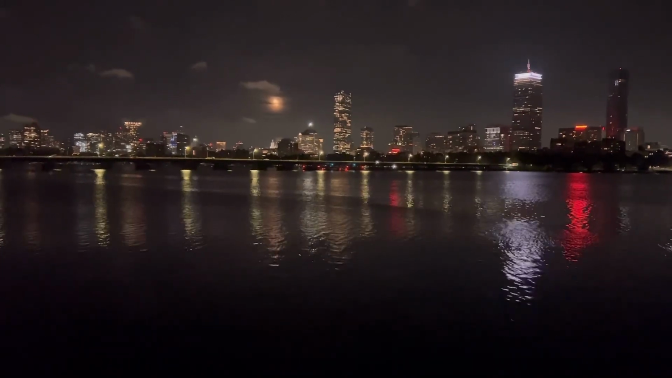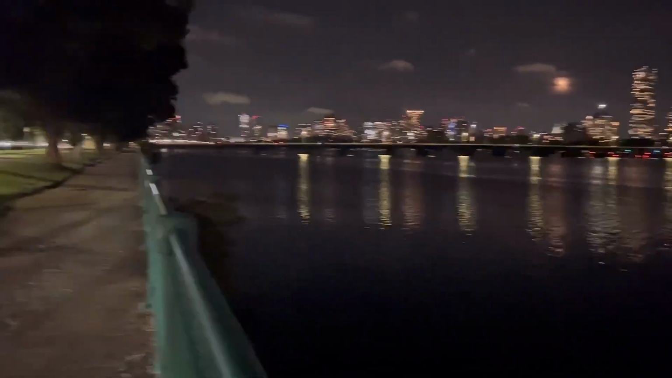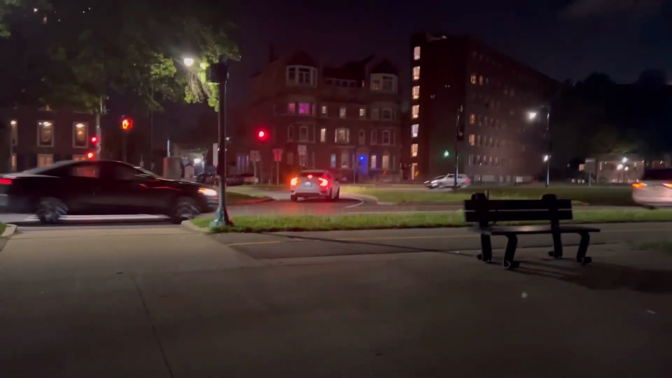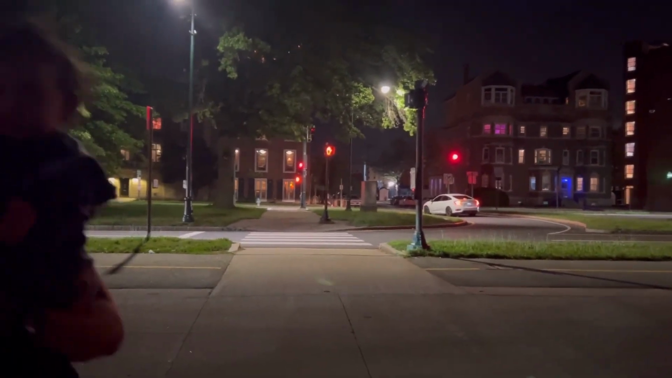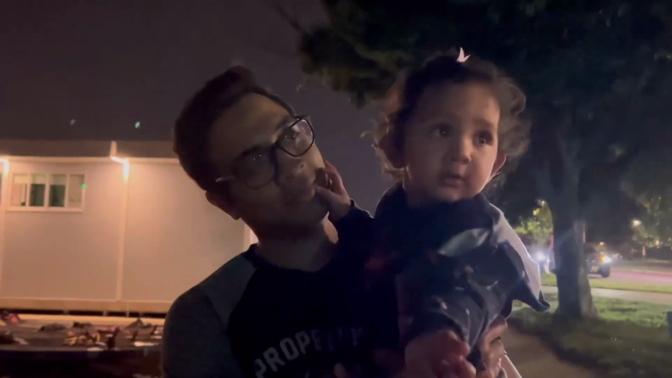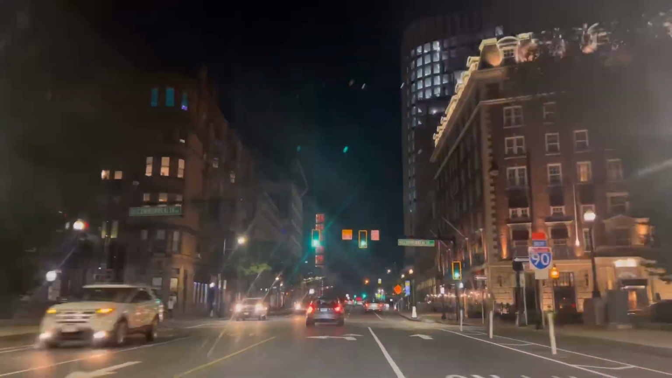It's almost about time to head home. So, taking a last glimpse before we go back to the car. So before we head on to the highway, there is a tiny bit of driving in Boston City.